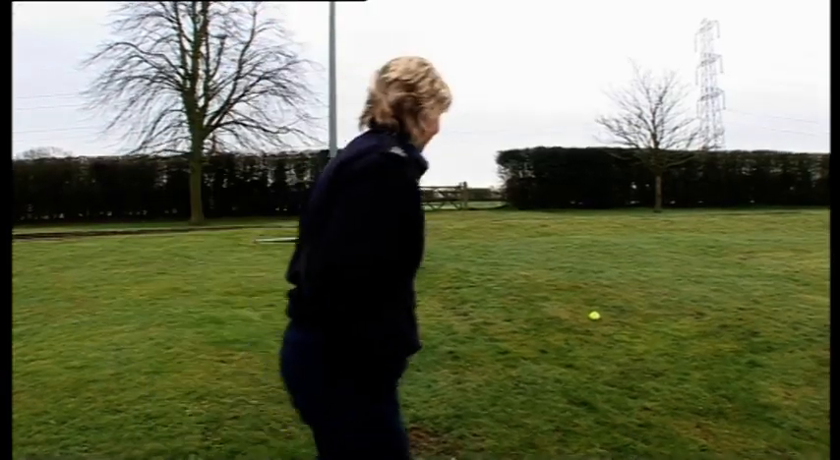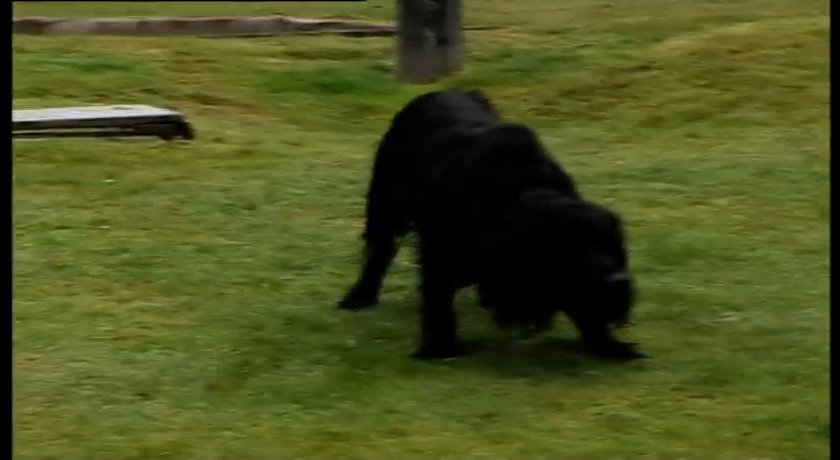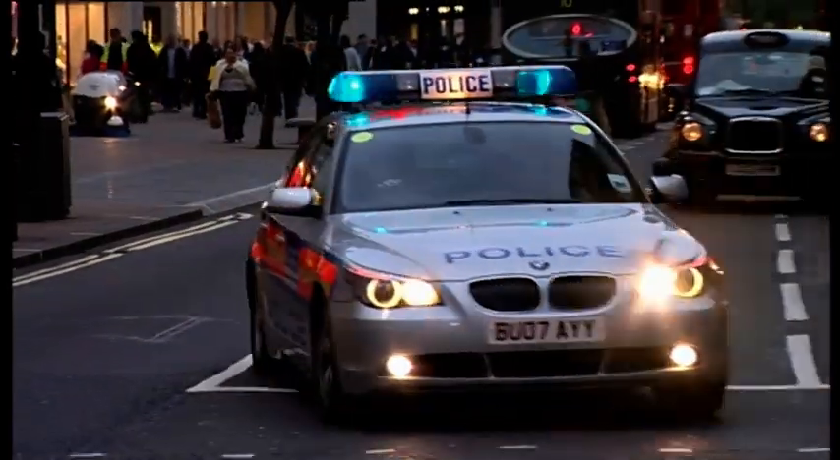Sometimes I forget that I'm working him because he just works so well on his own that I stand back and get mesmerised and totally absorbed. He's fascinating to watch because he loves it so much. He's pretty special. Firearms are now a fact of everyday life for the Met, and this means their dog squad is often in the line of fire.